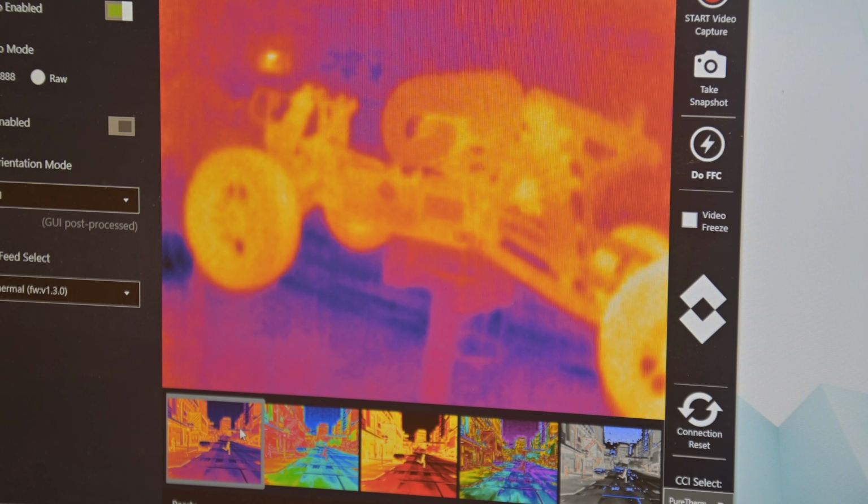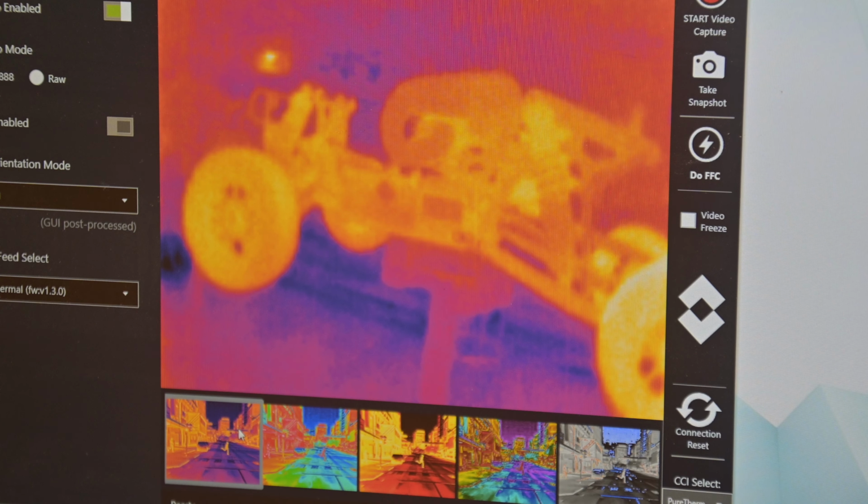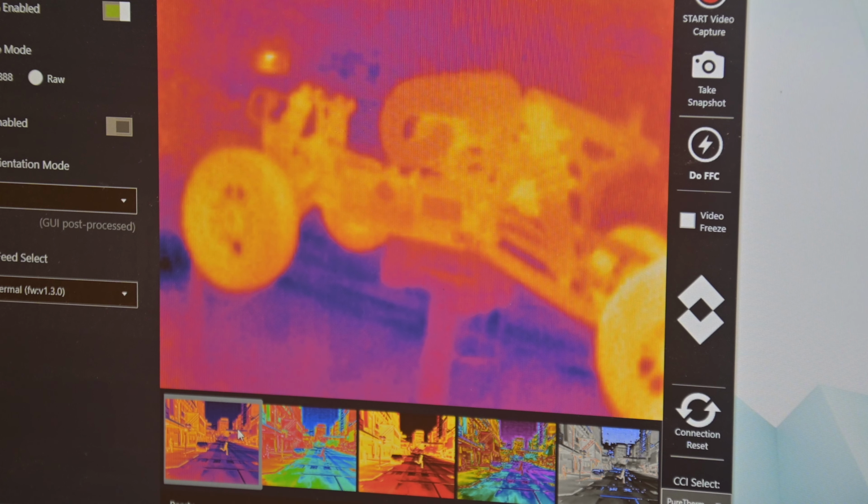So I just pulled the vehicle in out of the other part of the shop. It's pretty warm out there. And you can see the vehicle is relatively warm compared to the rest of the surroundings back here in the other part of the shop. So I'll fire this thing up and see if it readjusts. Once it starts seeing hotter spots, it should readjust everything else to match. So let's see what happens.